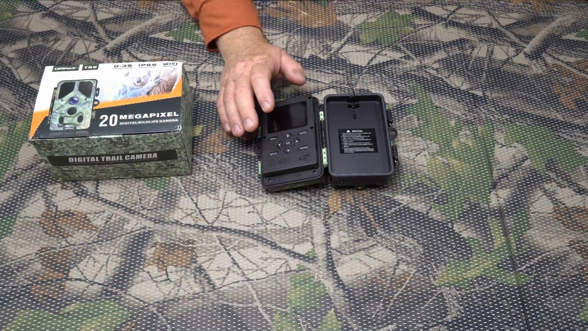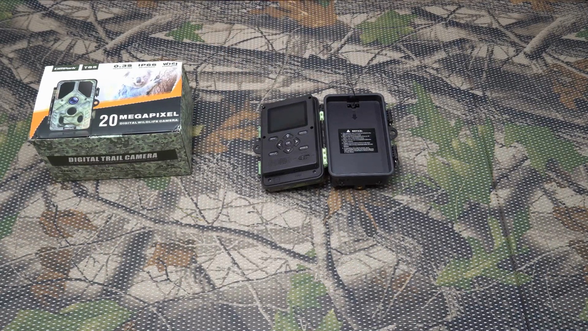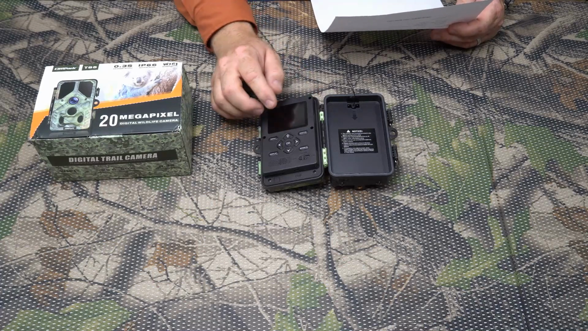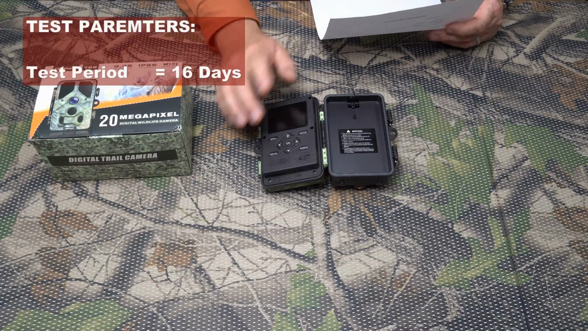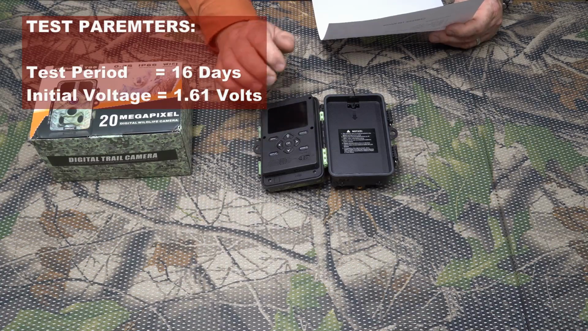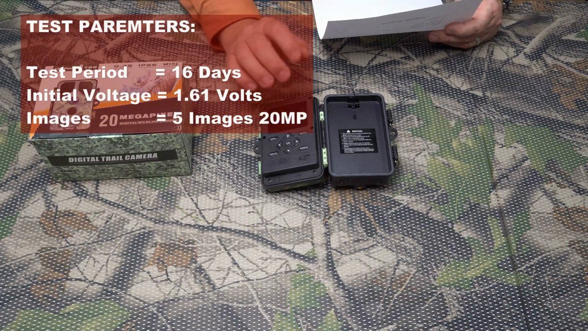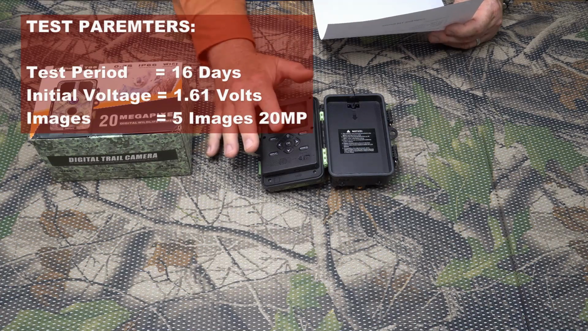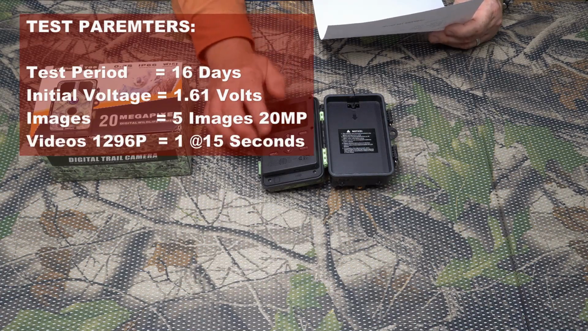Alright, so let's talk about the stats, and I will throw them up on screen as I read them off here, okay? So, stat number 1, I put this in the field for 16 days. The initial voltage of the batteries was 1.6 volts. Each battery had 1.6 volts of energy when I put it in. I had the camera set to take 5 pictures, and those were 20 megapixel pictures, and 1 Ultra HD video of 15 seconds.